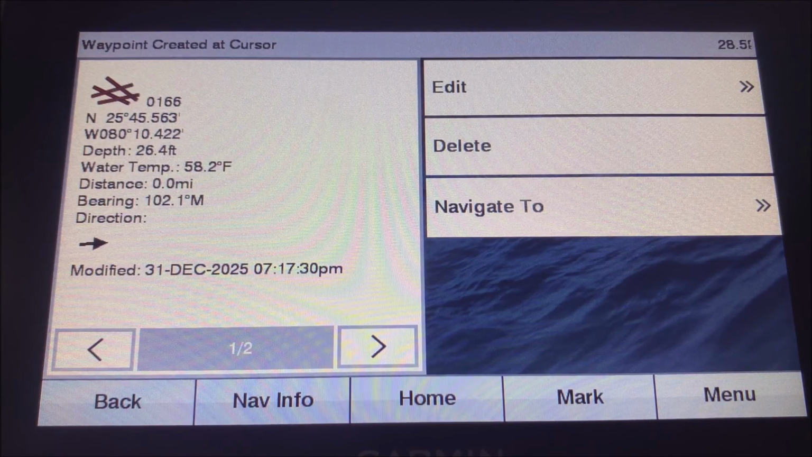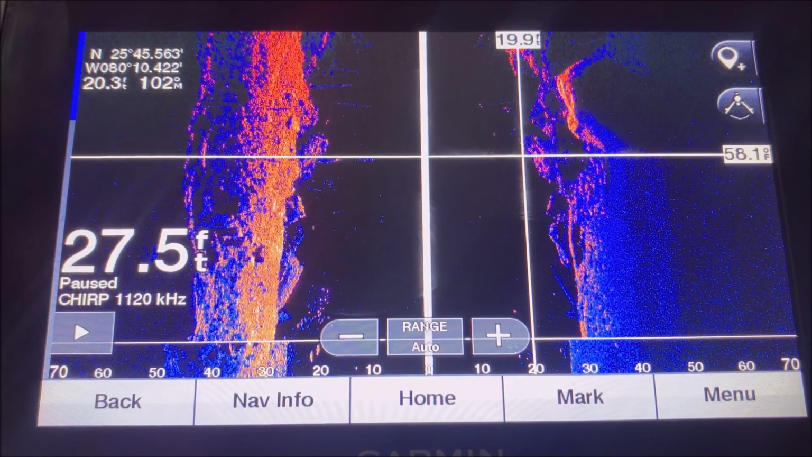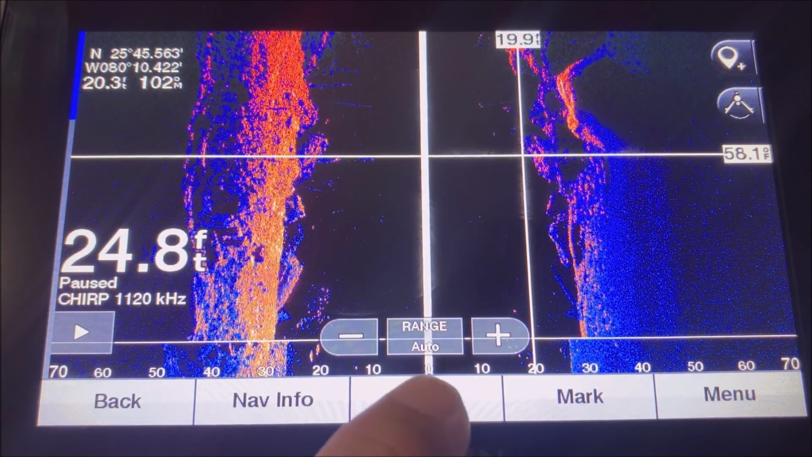And now you can edit it again like I just showed you a minute ago. So a real useful feature on adding the exact location of a waypoint or of a piece of structure that you want to fish. So keep that in mind. That's a real useful feature for adding new waypoints from the sonar screen.